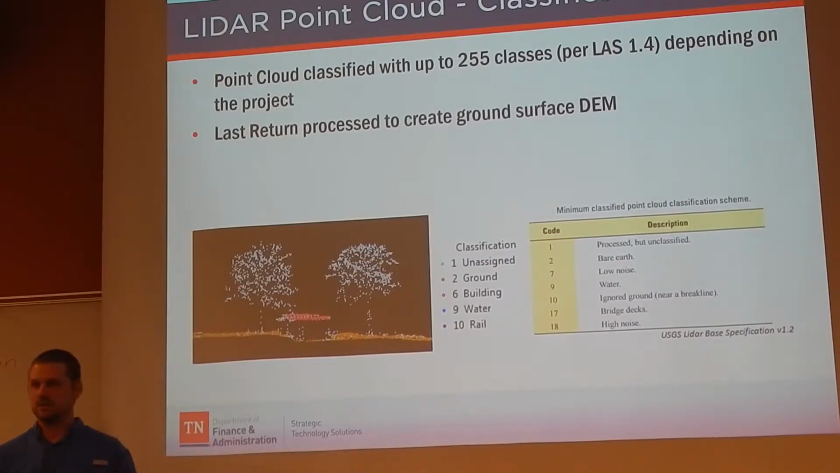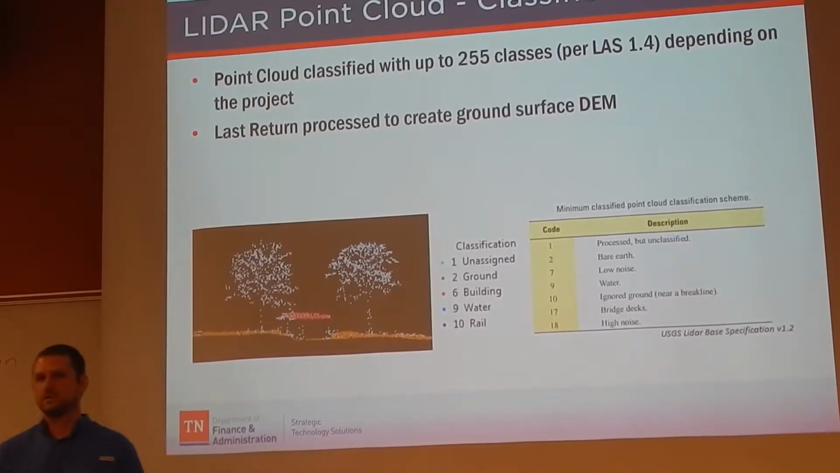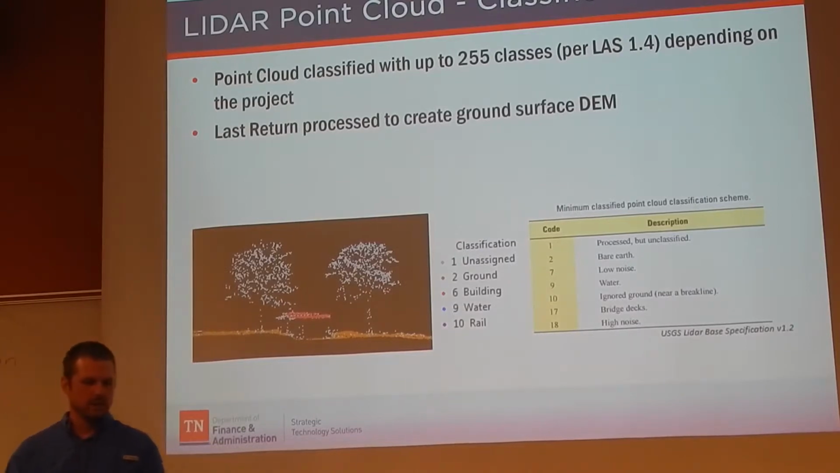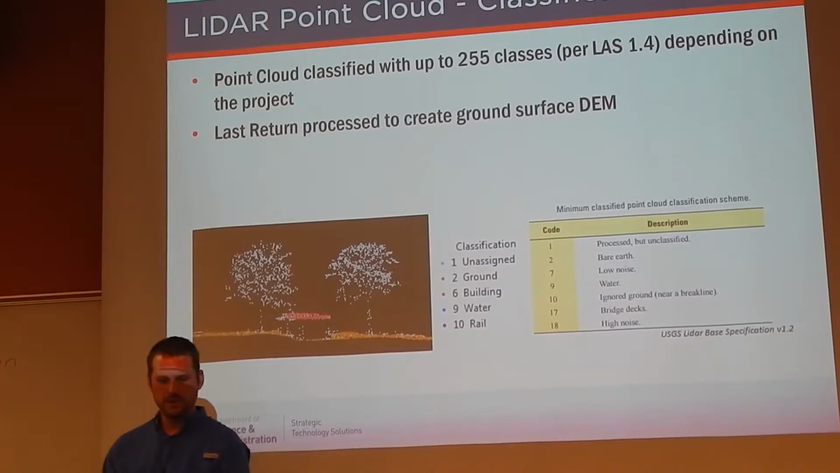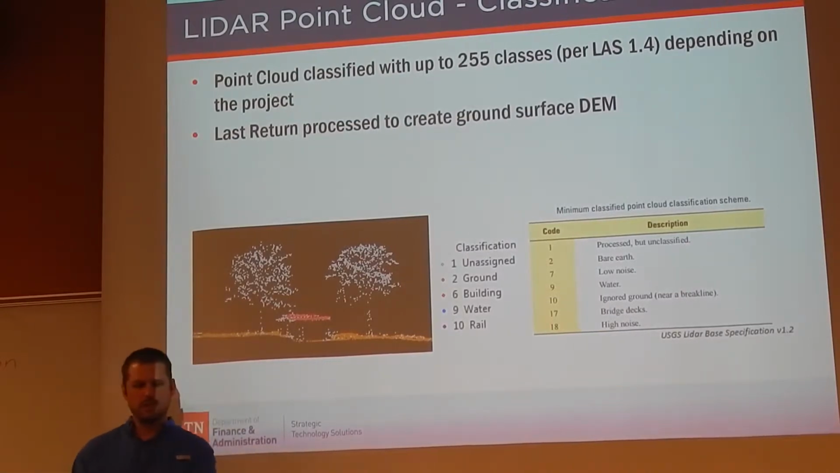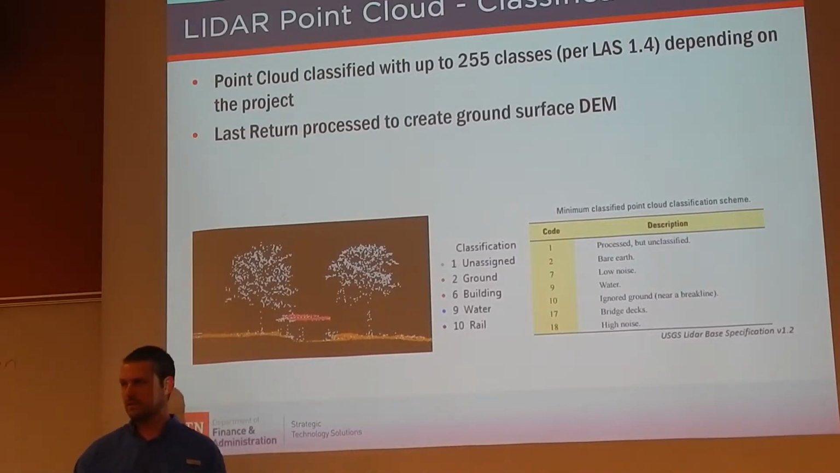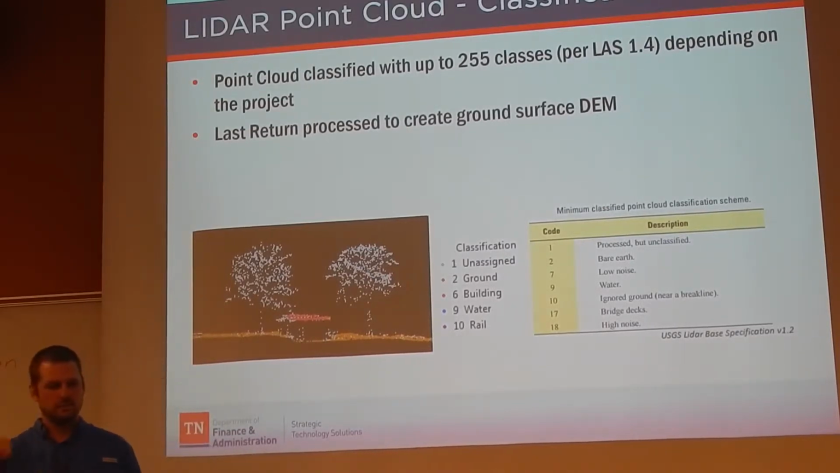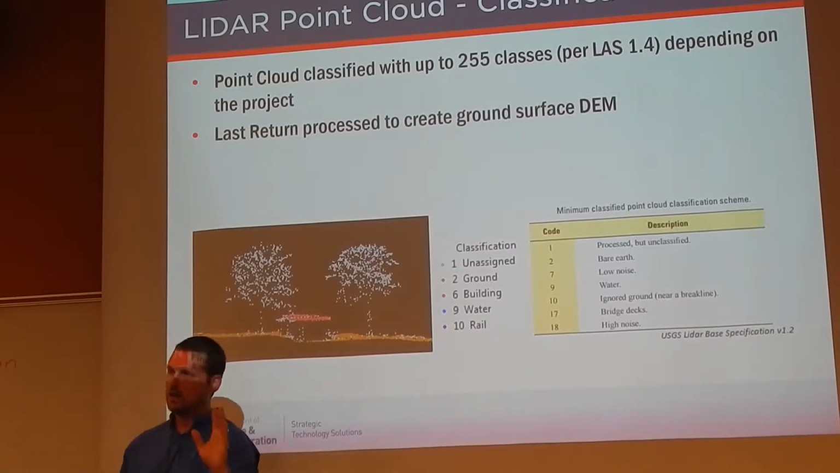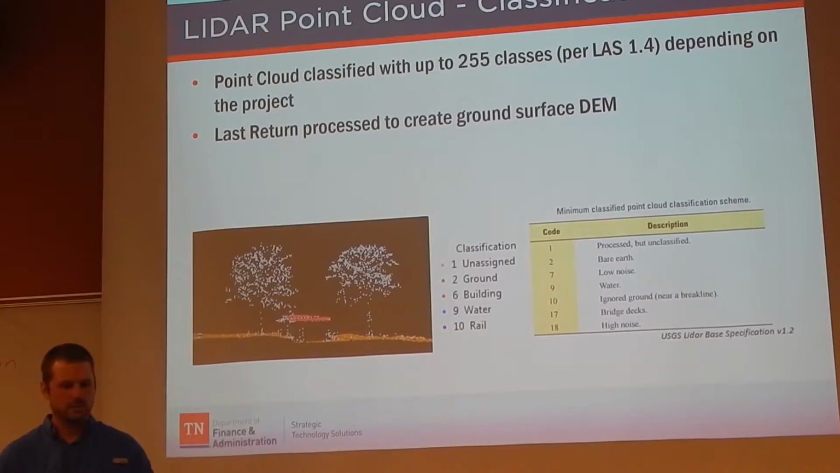So vegetation can certainly be reclassified, can be classified after the fact, but for these deliverables, that was not part of it. But we've got unassigned ground, building, water, and then also it says rail up here, but that's basically ignored ground. So if you bring in a point cloud, you might see some ignored ground. But this is from ArcMap too, so it's showing it as rail.